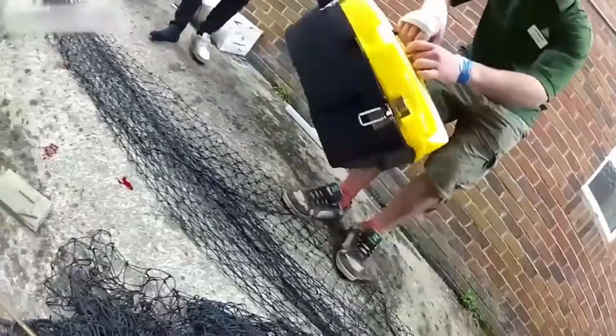Cool, control the legs. Need to get the net off and then we can go from there, yeah? Yep. Right, what's he called?